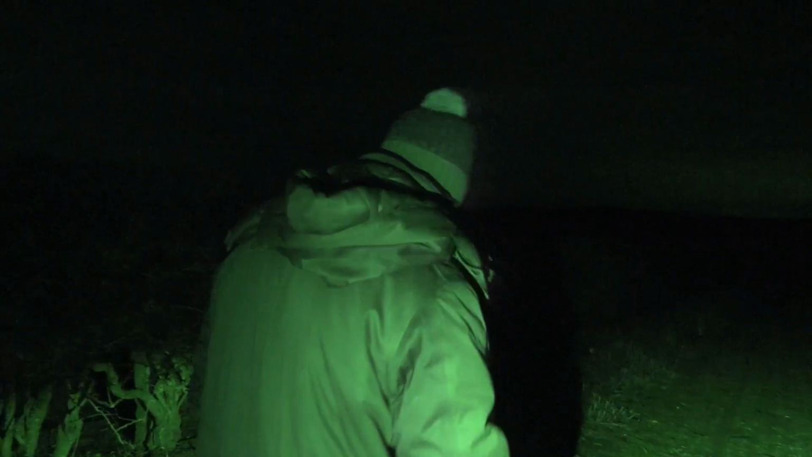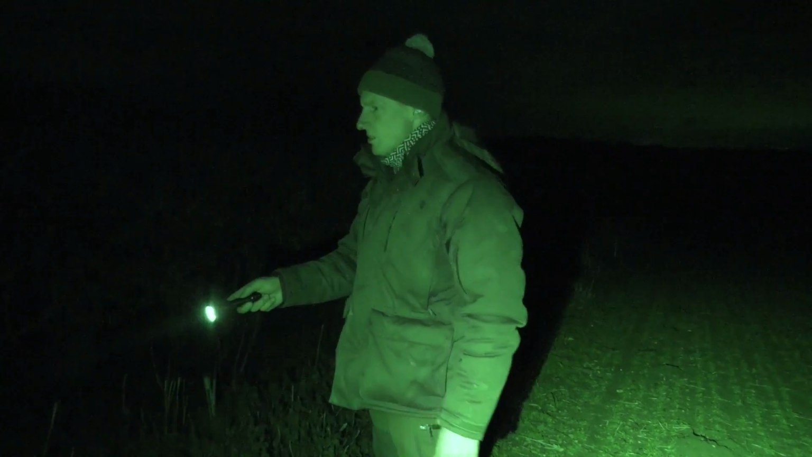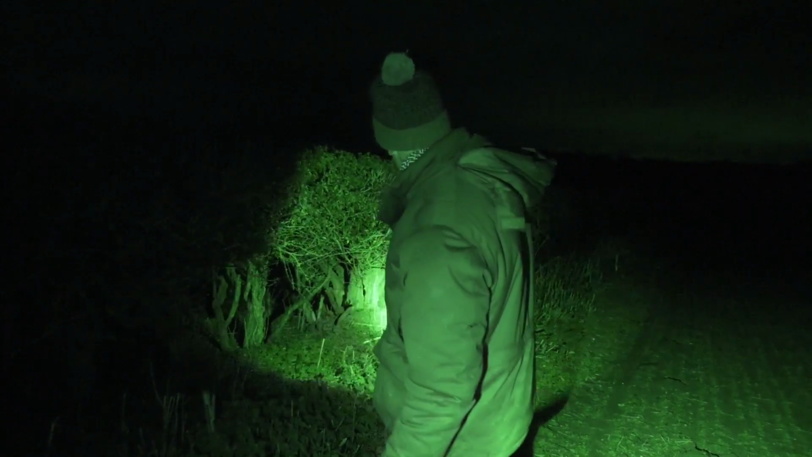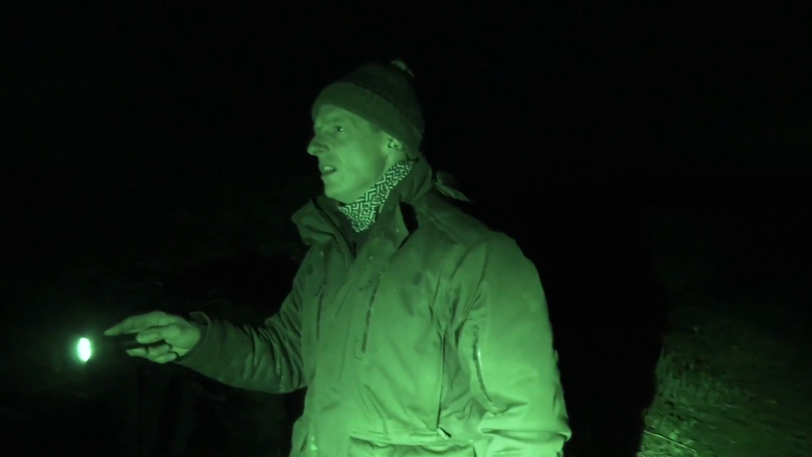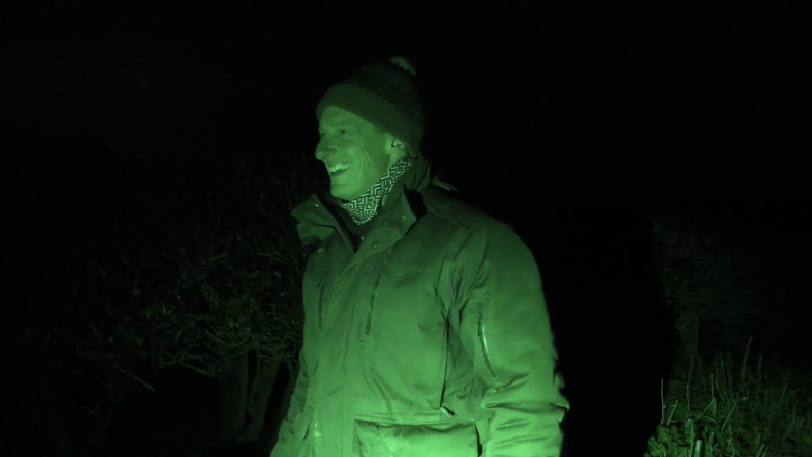You see the soil, really sandy, dry soil, bottom of these hedgerows, holes all the way down through, look. They come from the village. Another one just come out, so you might have to keep going. Is that all right with you, David? No.